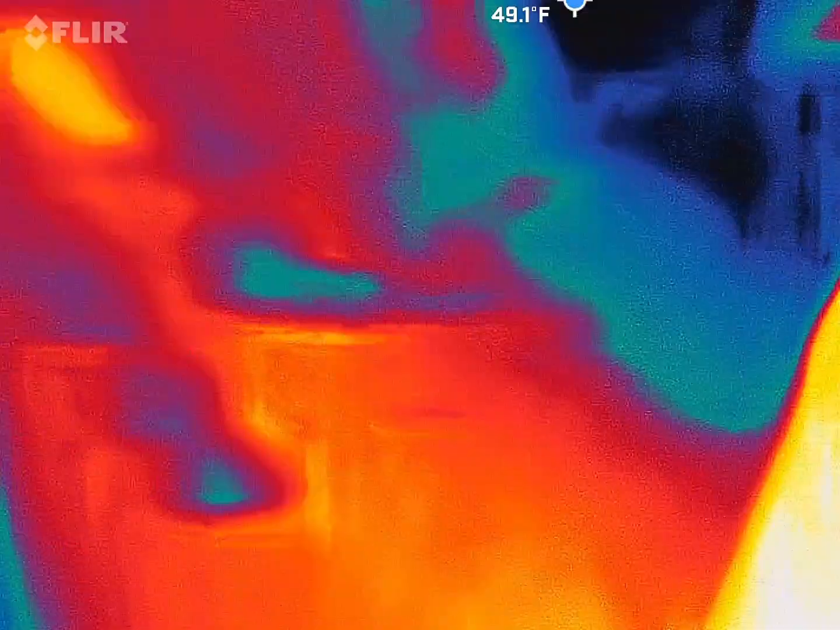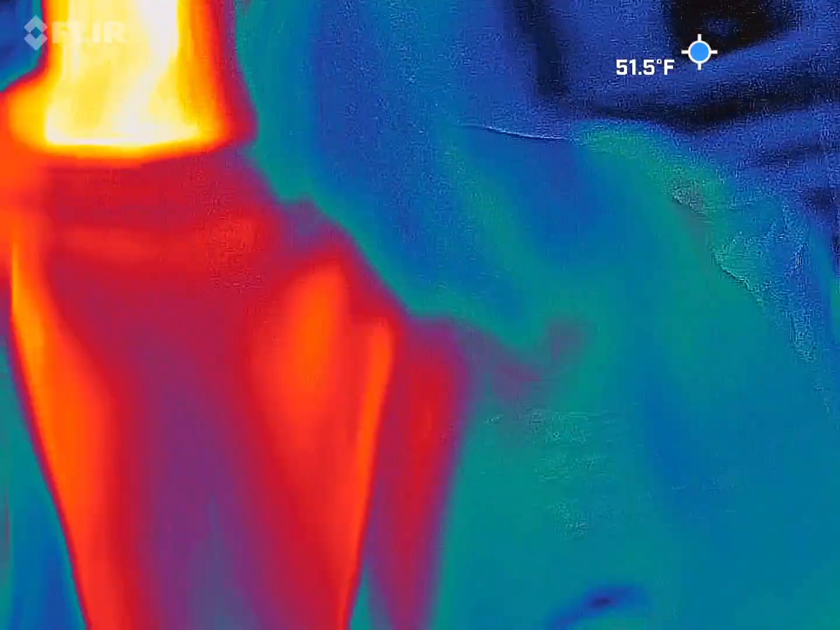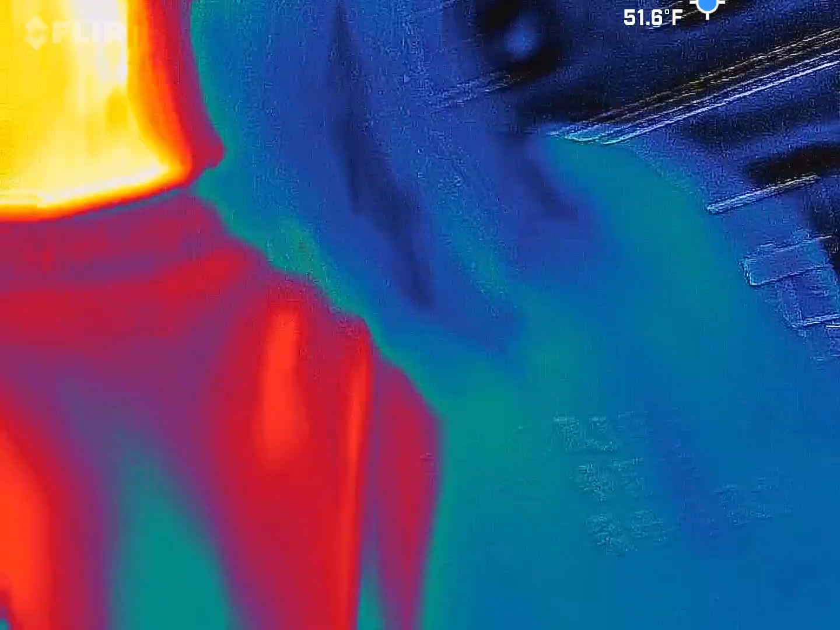If it goes to the app screen, somebody just point at the screens just to let me know. But you should be able to see me in there, red, orange, and yellow guy. So the whole point of this is I'm red, orange, and yellow. This will work out in my favor. That means I'm the hottest thing inside the frame, everybody. Sorry, fellas, but that's how that goes down.